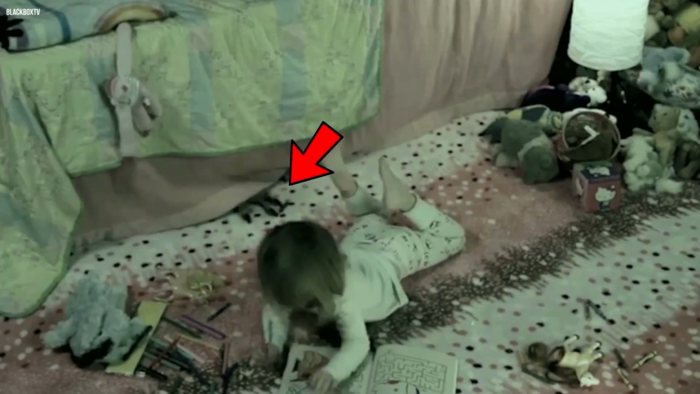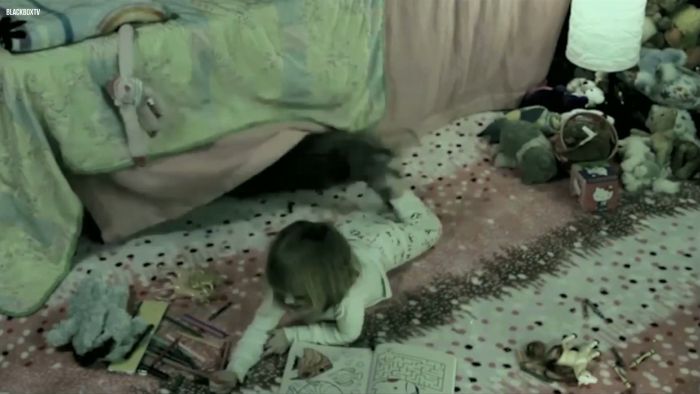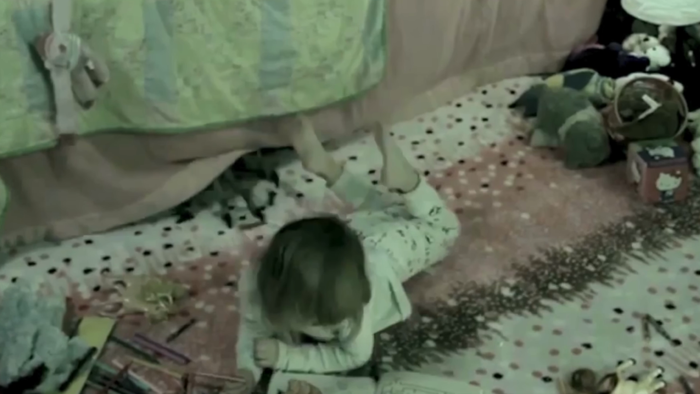The hand sneakily comes out, grabs the baby from the foot, and aggressively pulls the baby in, as if it was eaten up by the floor. It takes only milliseconds to grab the baby and pull it. No one knows whose hand it was or what force it was.